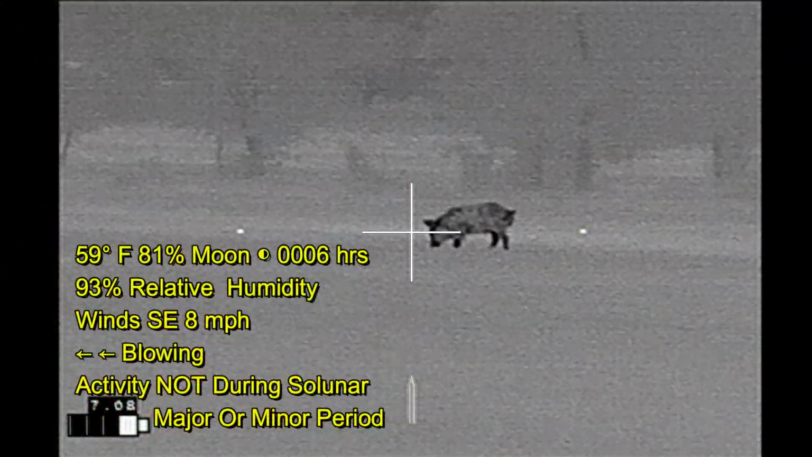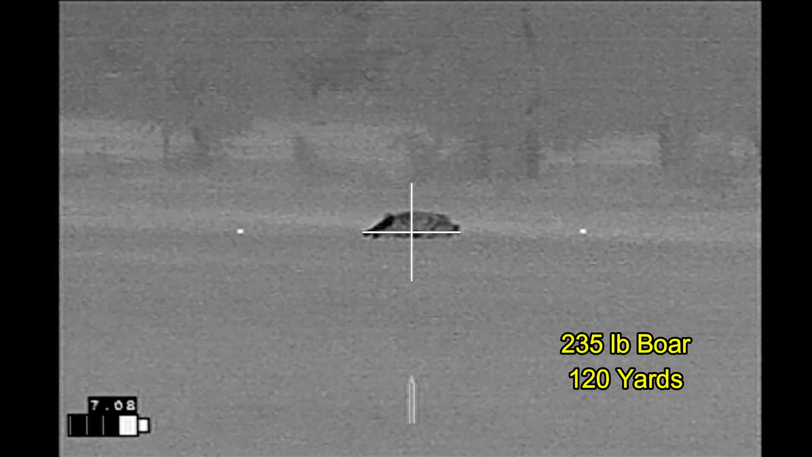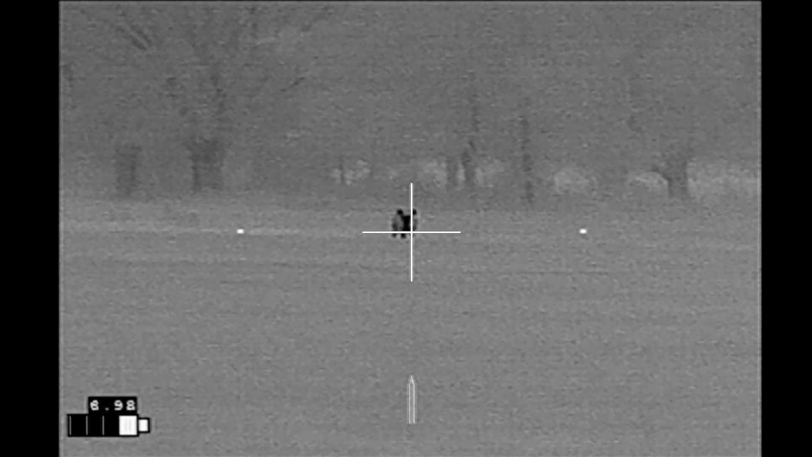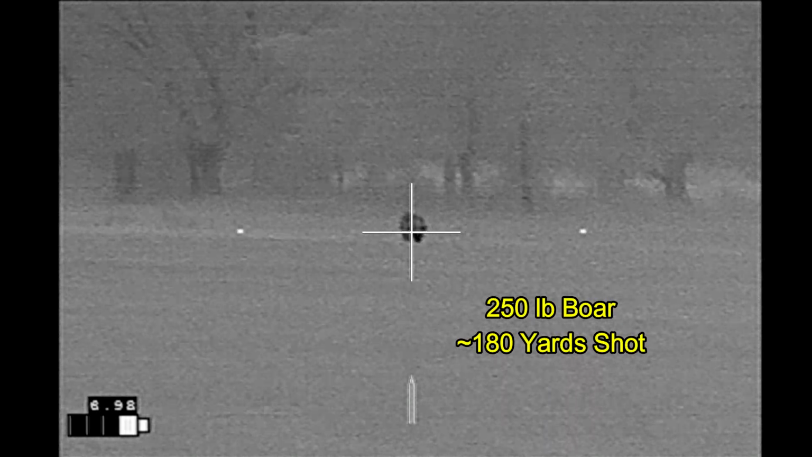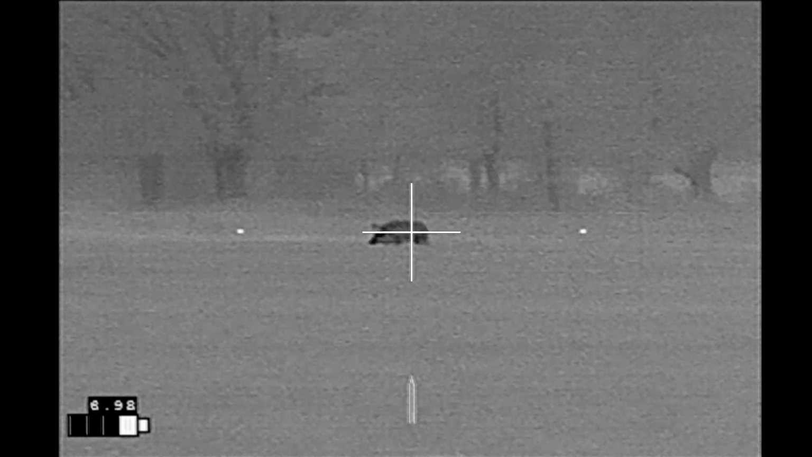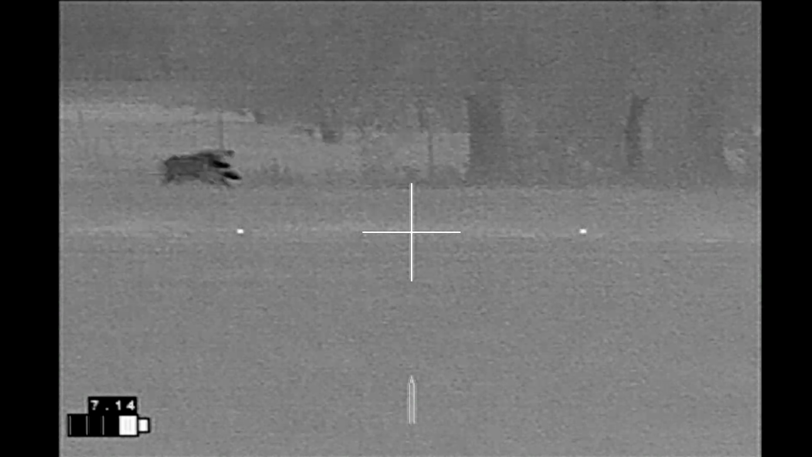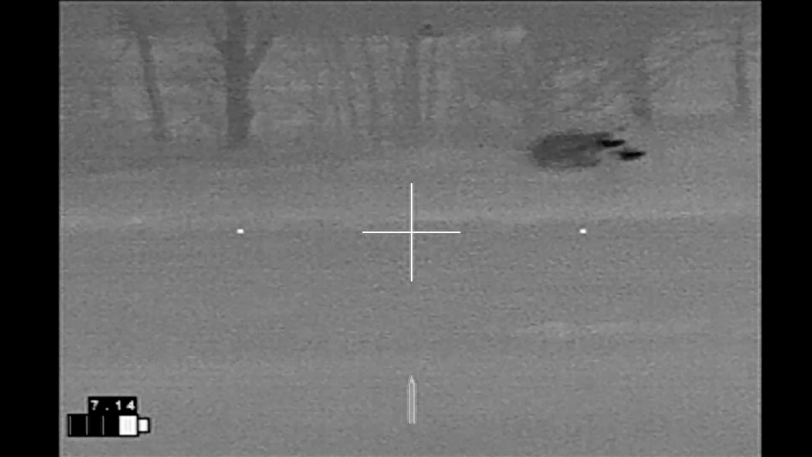While looking for that last hog, I spied this good-sized boar that came in, and I thought he was alone, shut off my recorder too soon, looked up, and there was another hog out in the field. That shot went through the cheek and into the neck. The follow-up shot missed. And right now I don't have a shot on it because of objects in the background.